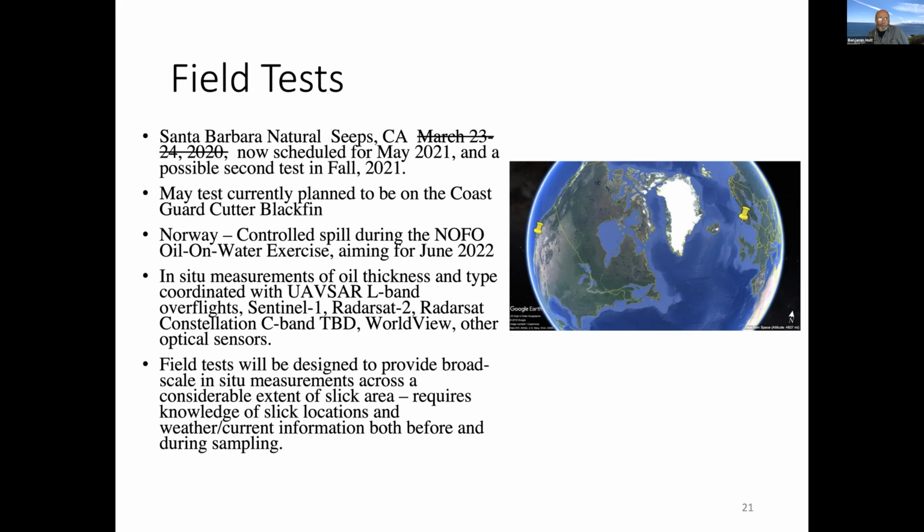This test is currently planned to be on the Coast Guard cutter provided, Blackfin, as mentioned, organized by Dana Toulis. And then we hope to go back to Norway to participate in another one of these oil and water exercises in June of 2022.